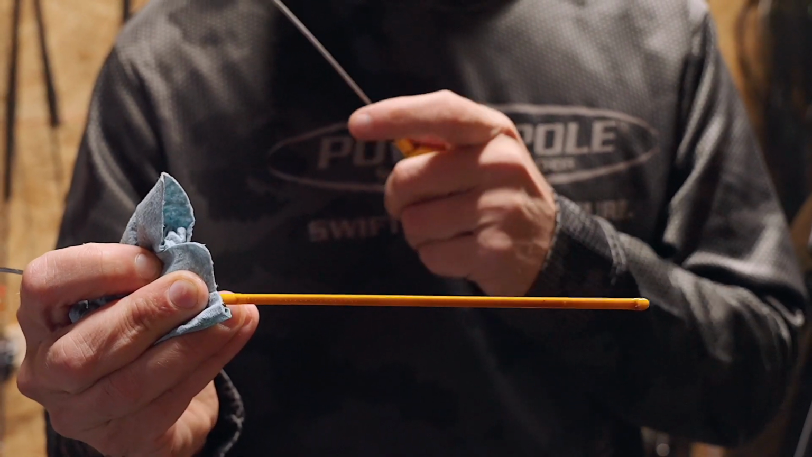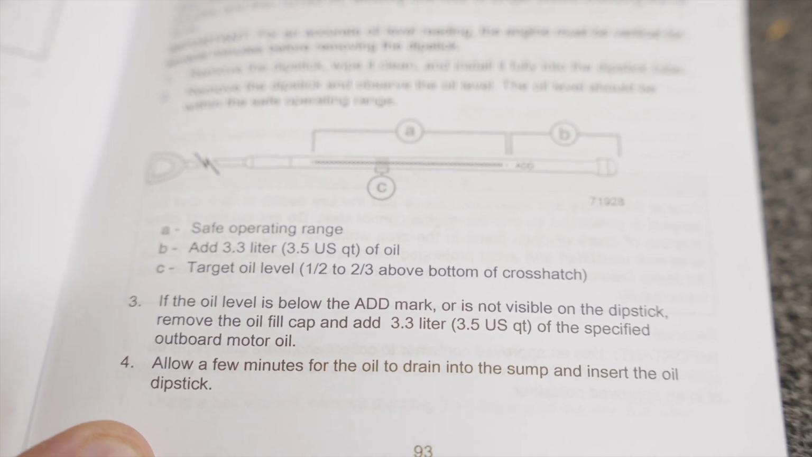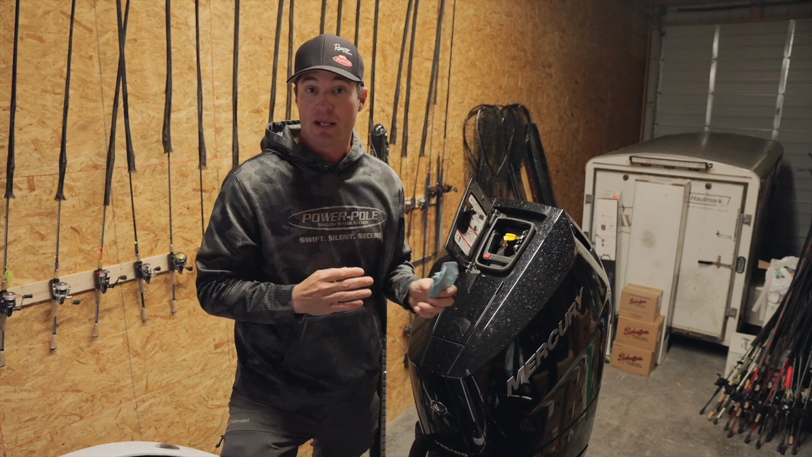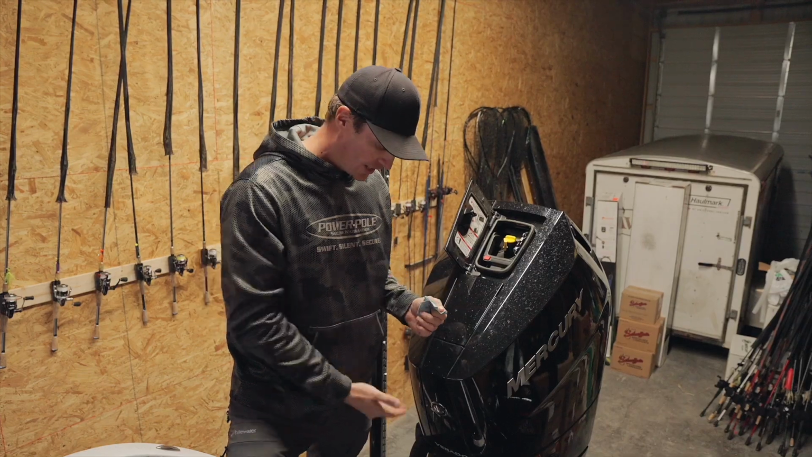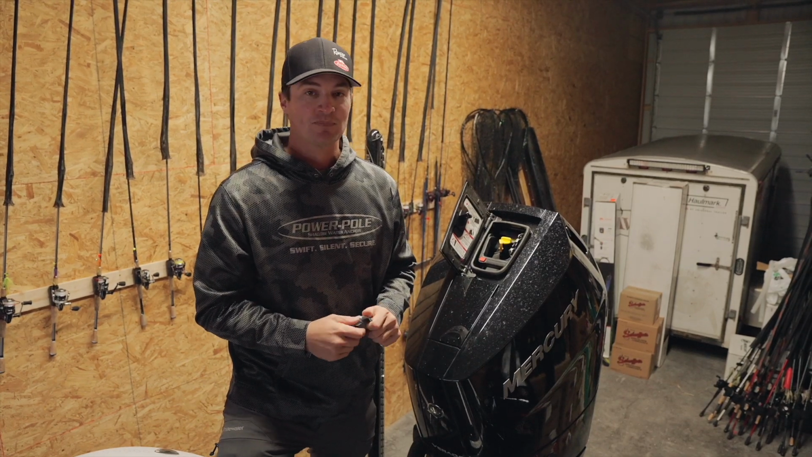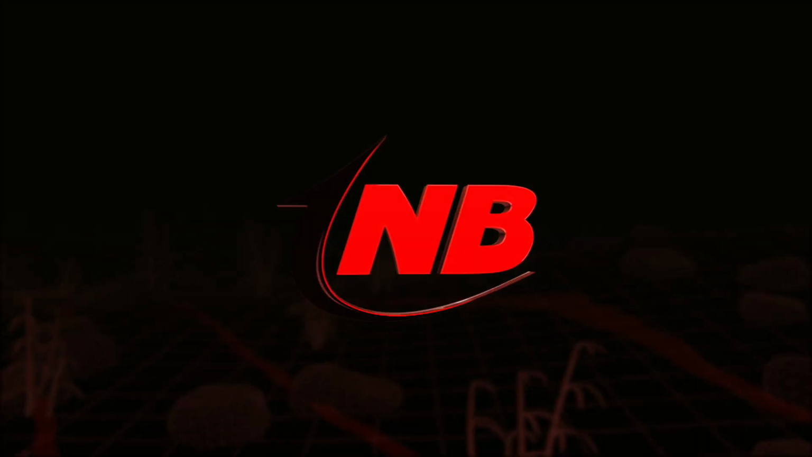Now, if it's towards the bottom of the hash marks, it actually takes 3.5 quarts to get it back up to full. These engines have a reduced power mode if they do get too low on oil, which can ruin your day, only allowing that engine to go maybe 5 miles an hour or so, but also maybe sacrificing the engine. That's why I always like to keep a few quarts of engine oil in my boat, just in case there's ever one of those instances. So at the end of the day, Mercury's made it very easy to maintain these engines, and let's face it, that's what we want to do for as long as we can.